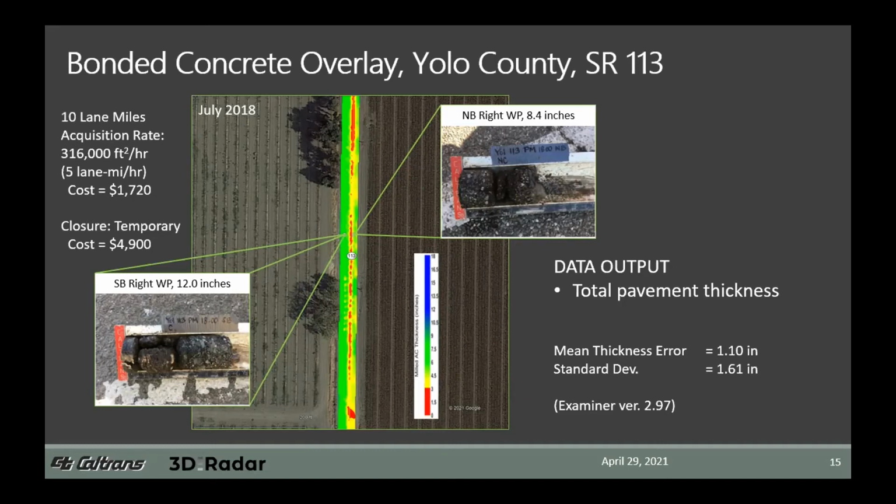Now, I say that the core comparison was favorable. It wasn't as good as we would have liked. What we had found in comparing the cores to the GPR results was that the total thickness error was biased towards overestimation. Mean thickness error was about 1.1 inches. Although that increased our confidence in the no pavement interpretation, that reduced our confidence everywhere else. And there were a number of factors that might possibly contribute to that. One is, of course, operator error. We were early in the process of using the 3D radar system, and we can't discount the fact that we may have missed something in the details.